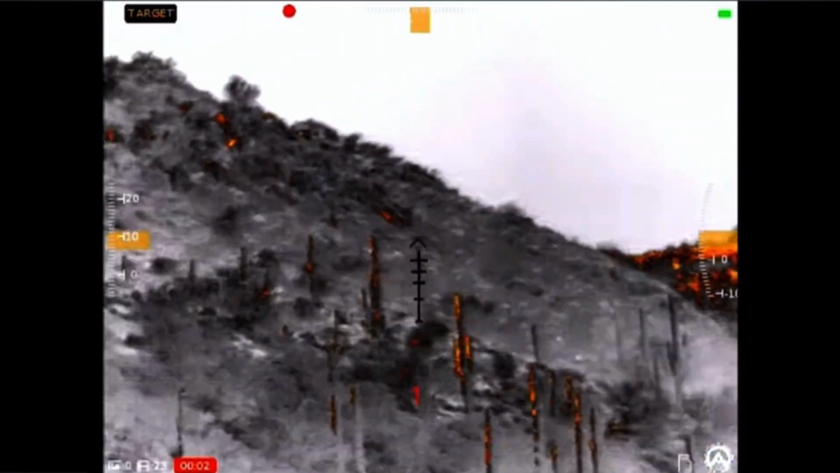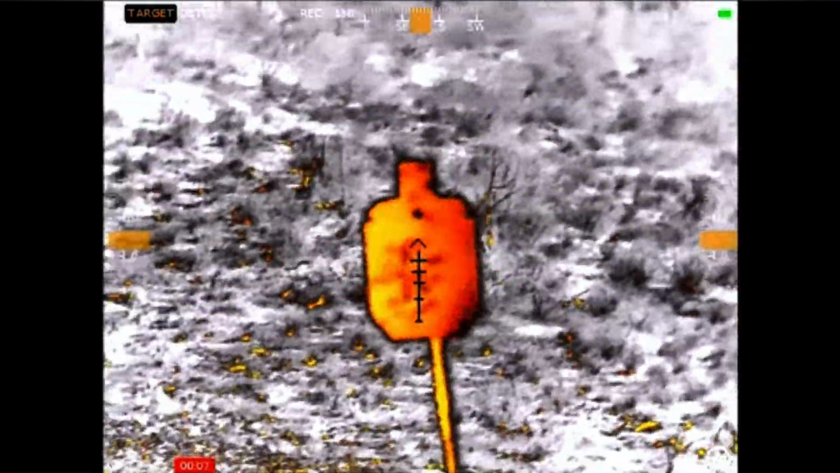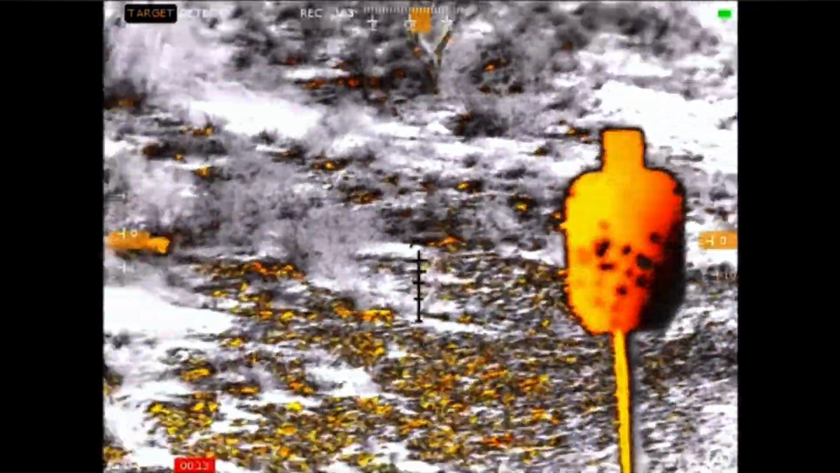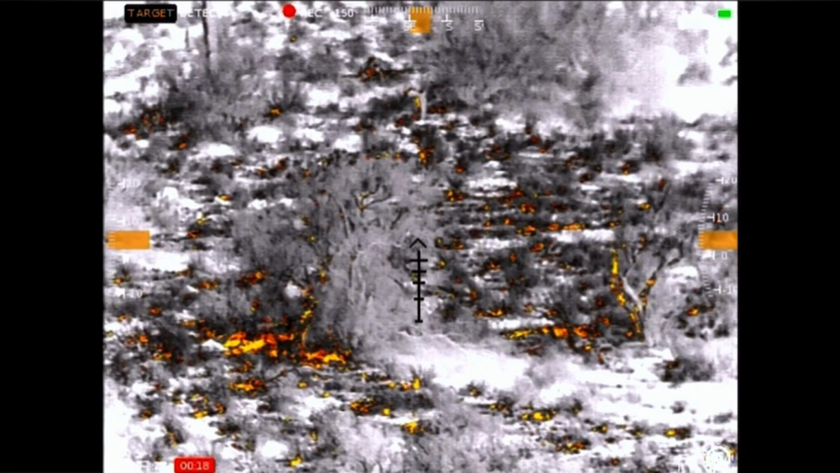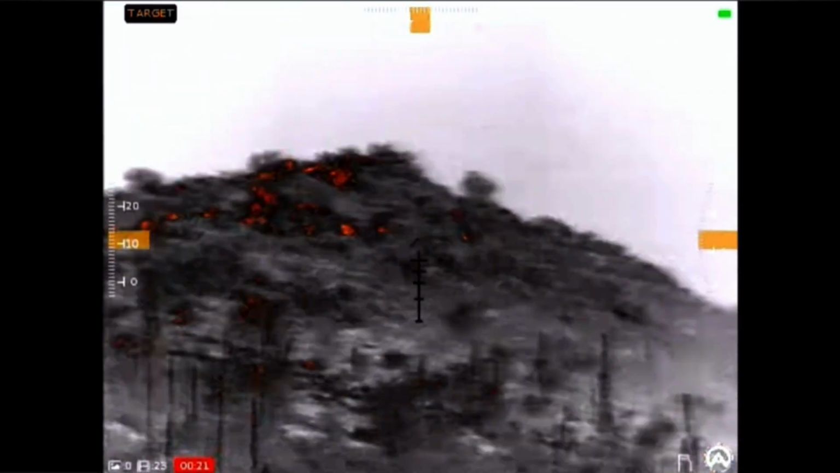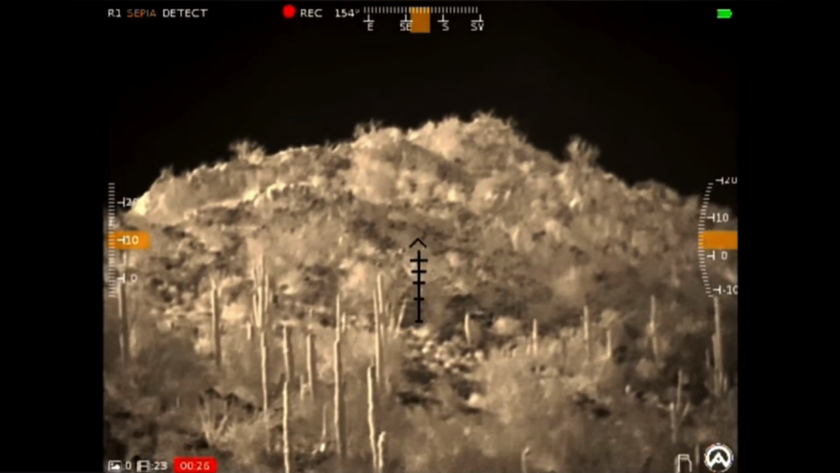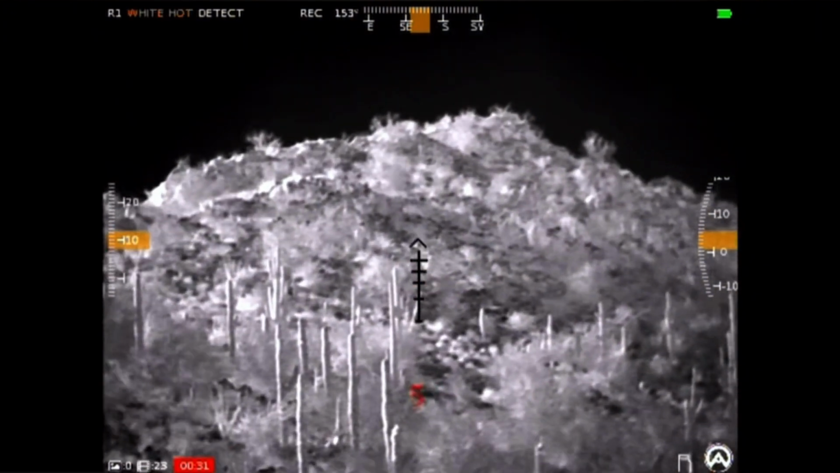Sometimes when you're operating in very arid, very hot environments, like a desert, things start to blend in because the ambient temperature is so hot and even. There are things commonly known as false positives. Let's say you're hunting or shooting in a desert environment and you have rocks laying around being heated up in the desert sun all day long. They will seem like targets, especially if they're farther away, because they retain the heat they have acquired throughout the day.